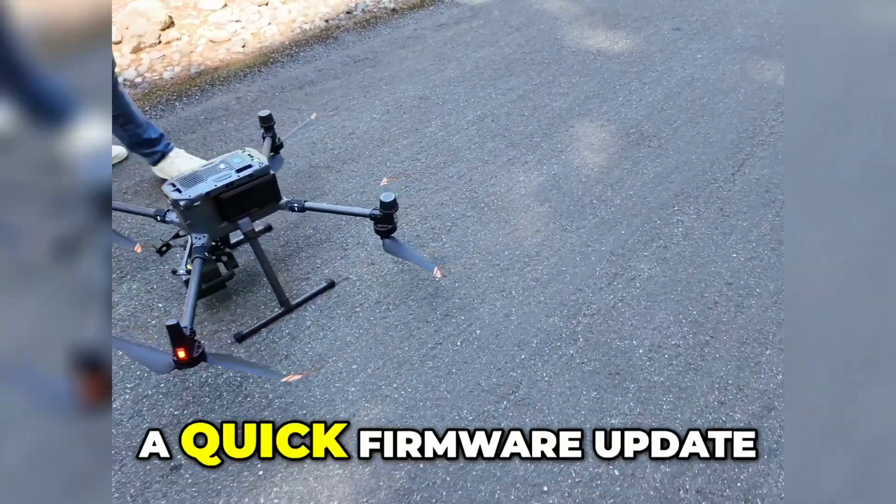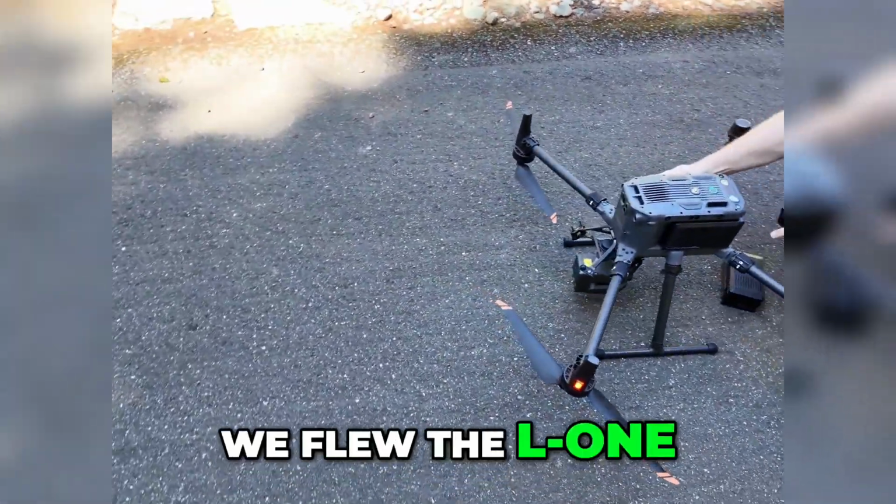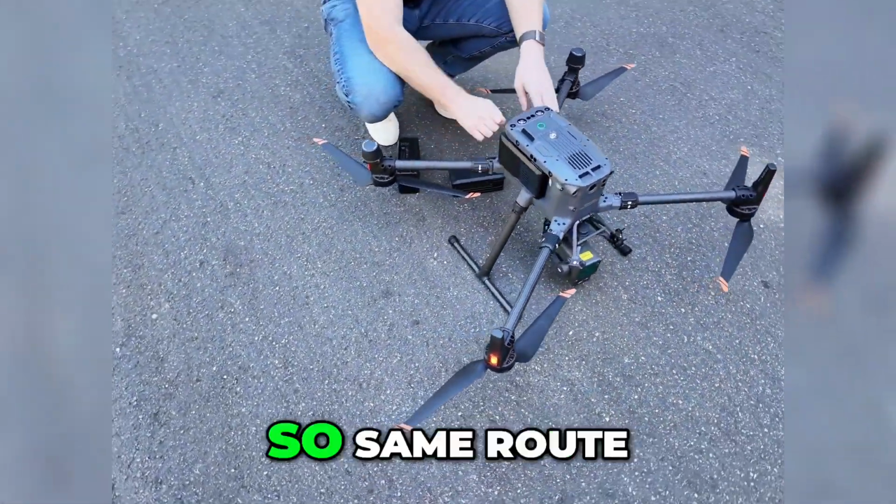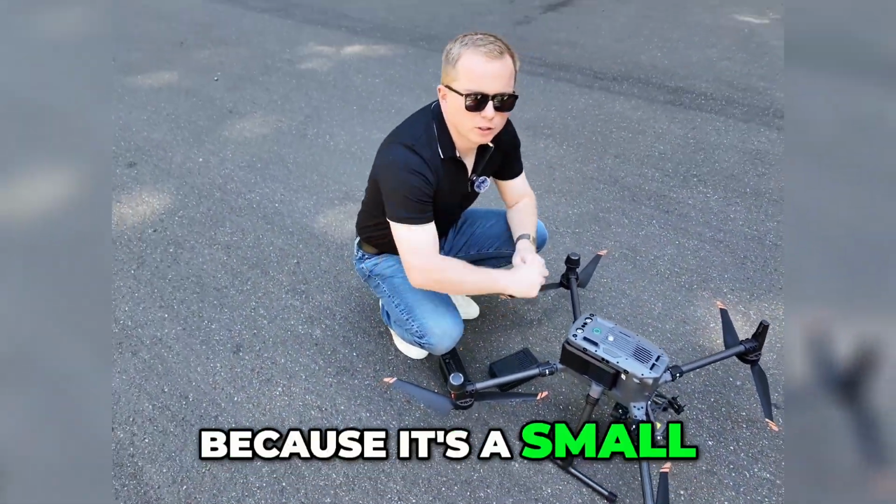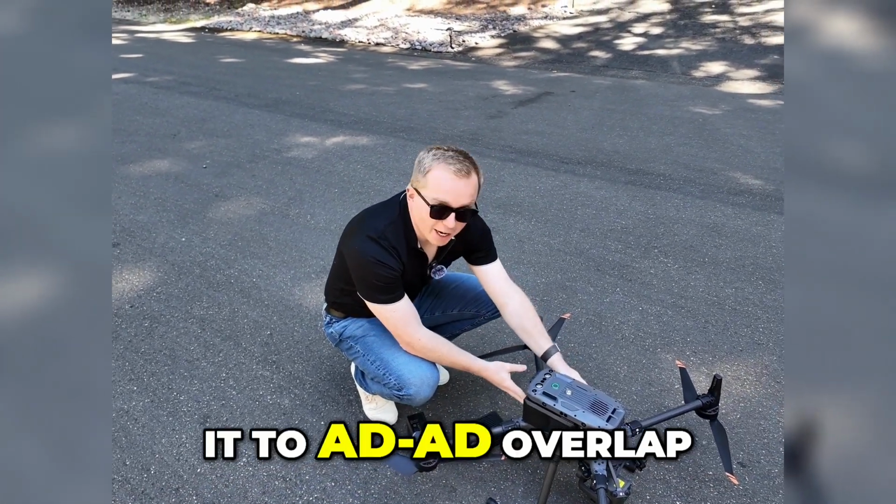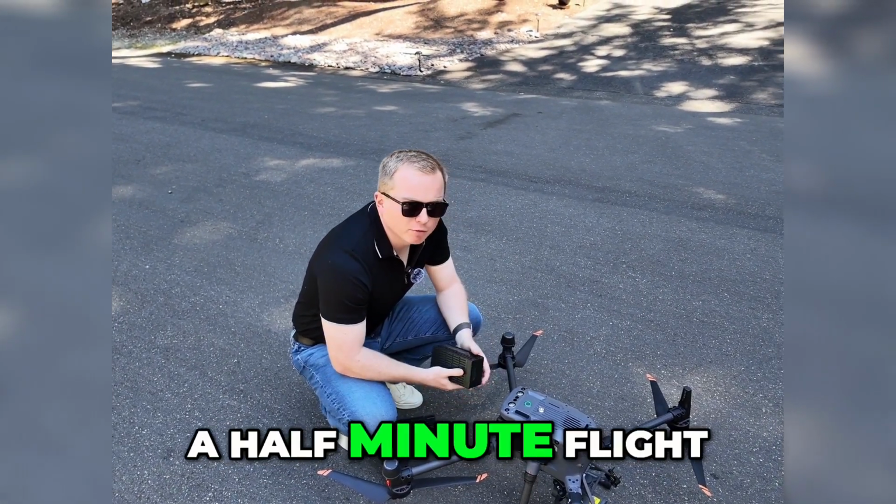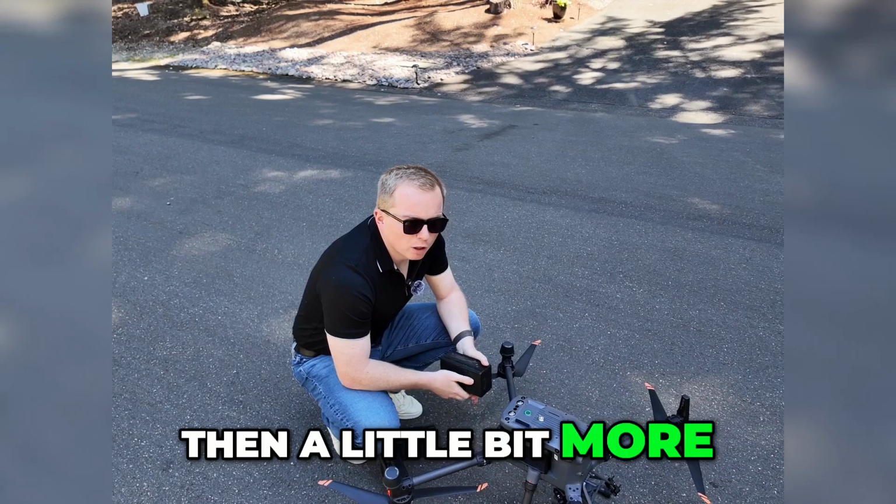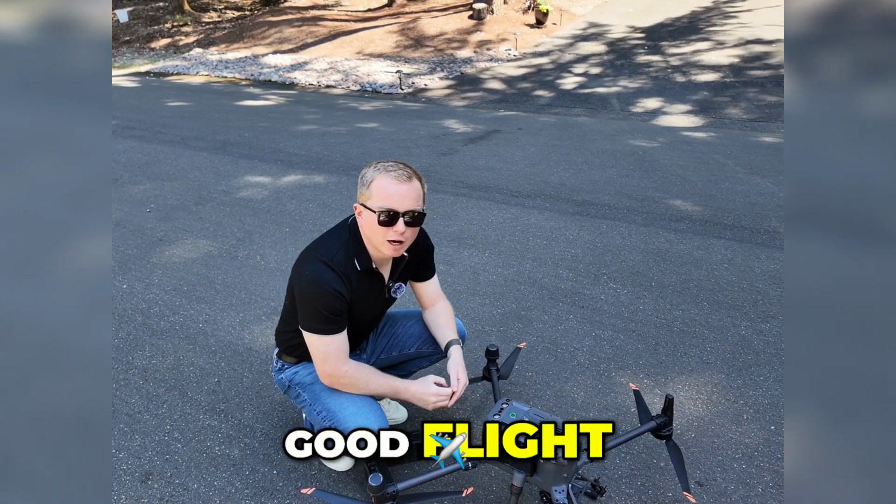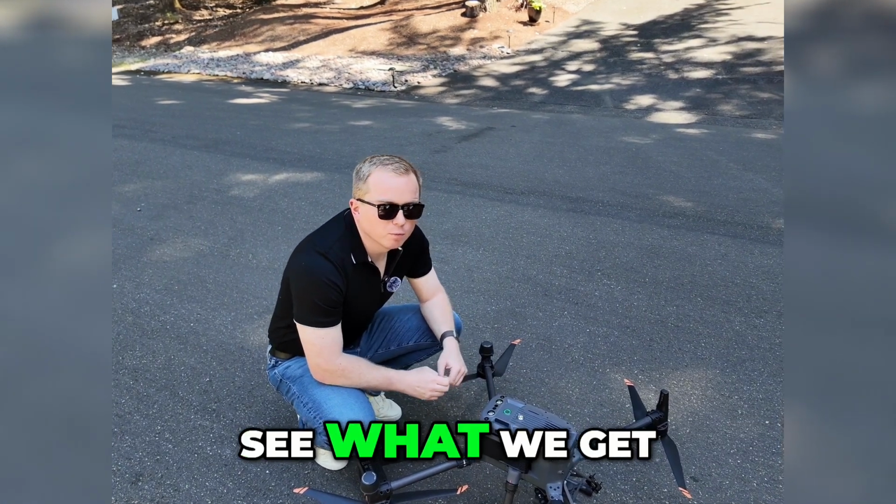All right, so after a quick firmware update, well, quick is a relative term, we flew the L1. It's back home now. Which one are we flying next, David? L2. The L2. So same route. We ended up, because it's a small site here, we're doing it at 400 AGL, and we moved it to 80-80 overlap, 80 side, 80 front. It was about a 7.5 minute flight, then a little bit more for the IMU calibration and all that, but sub 10 minutes, good flight. We put it on the triple return mode. So wait to see what we get.